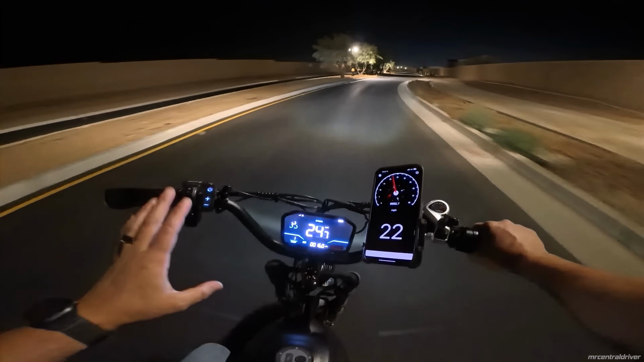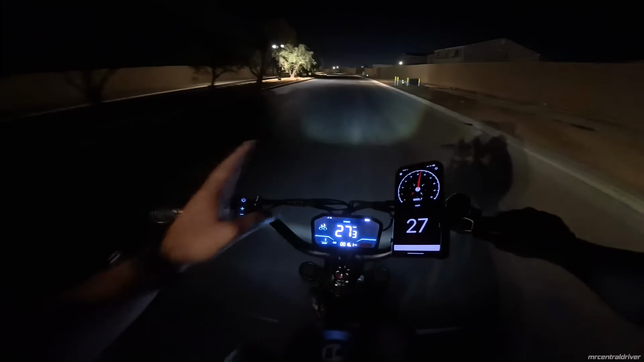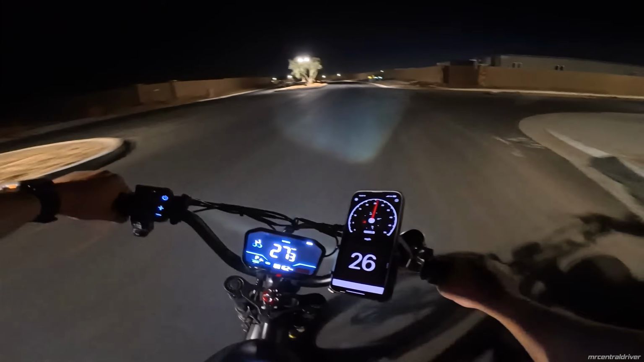This one feels real nice and stable. It doesn't have a front motor on it, so it feels really nice and planted. It doesn't feel heavy in the front. It's really good for turning. I mean, it really is a good bike for the price.